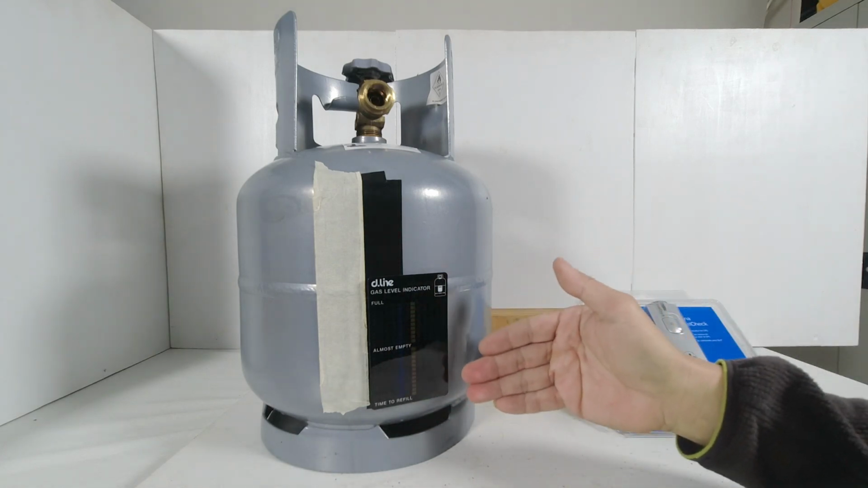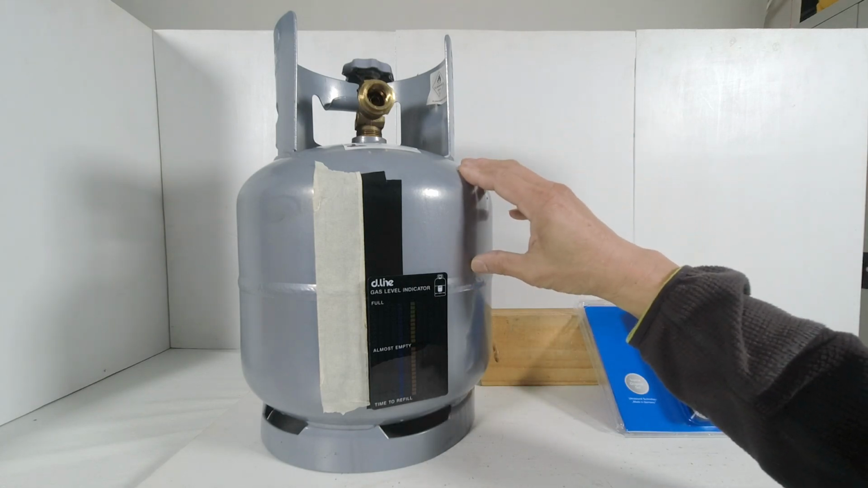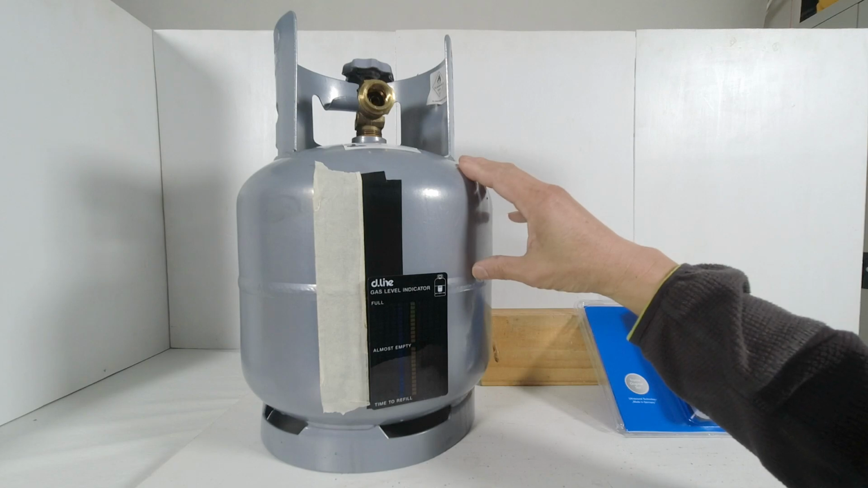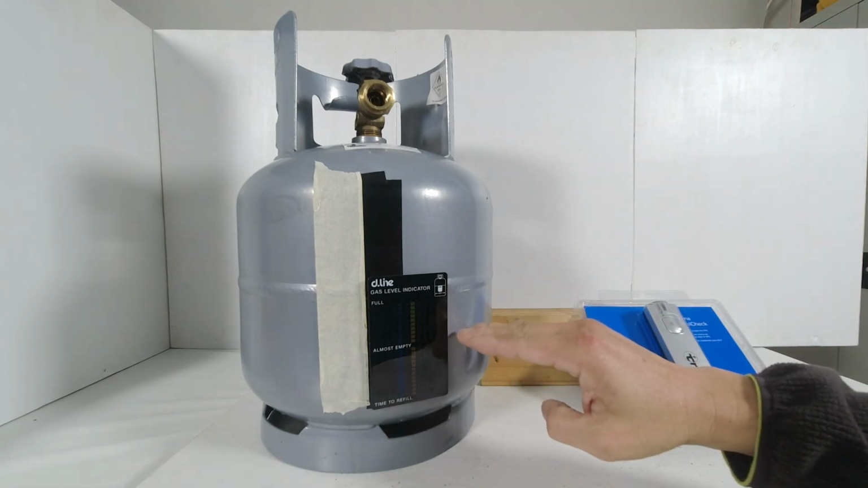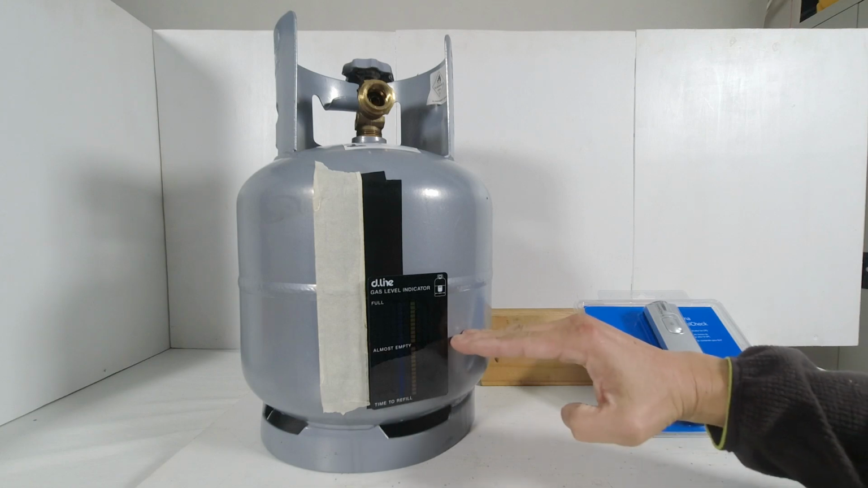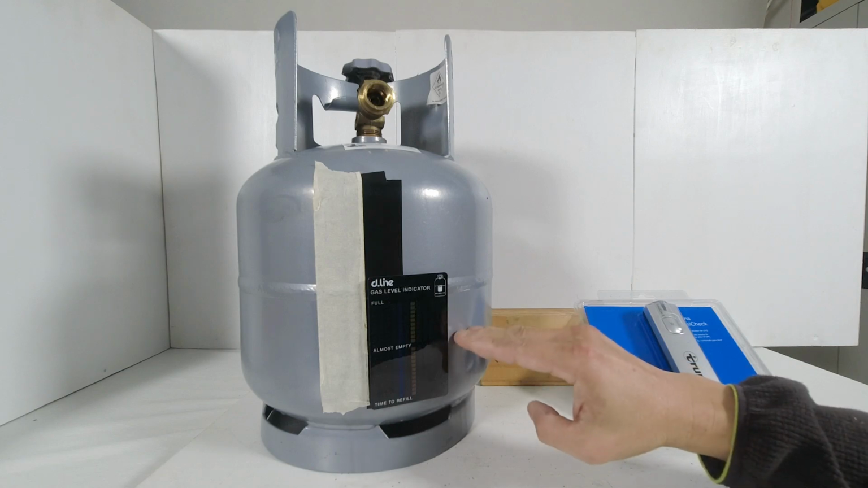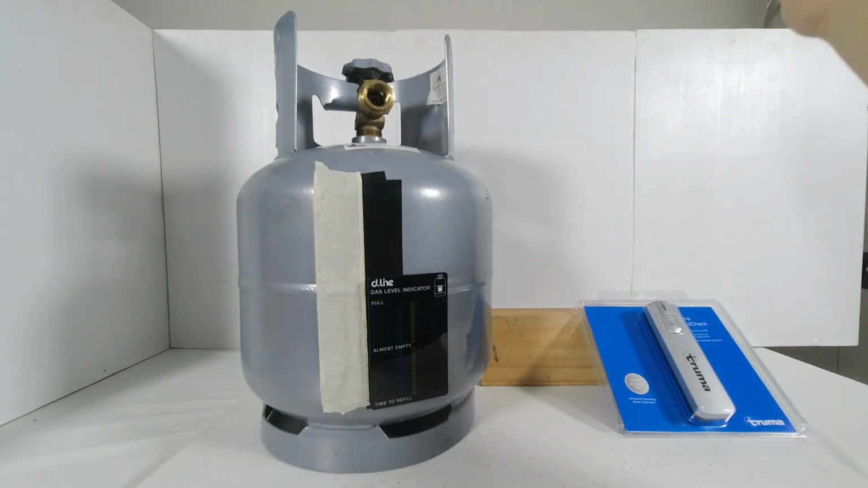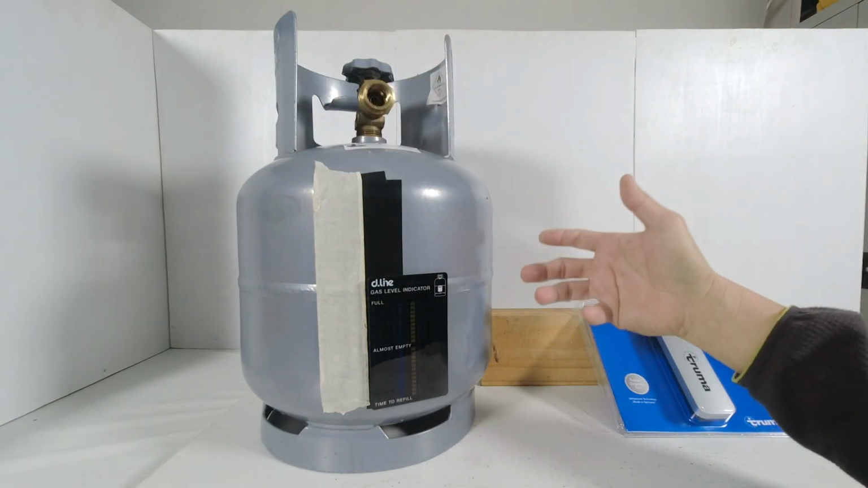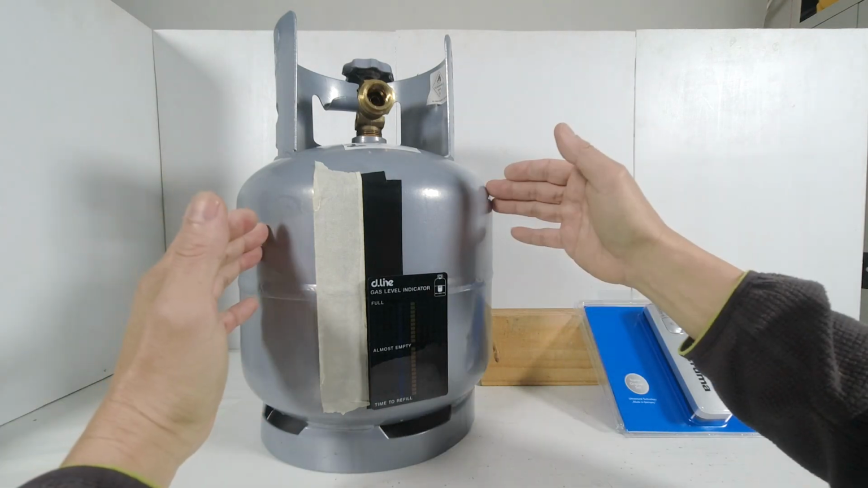This indicator only works if this gas cylinder is connected to equipment such as a barbecue or cooktop stove, and the stove is actually using the gas. Let's assume that the liquefied LPG is at this level. What will happen is that when the gas bottle is used, the surface layer of the liquefied portion of the LPG will vaporize and escape out through the valve. To turn into vapor, it needs energy. So it would absorb energy through the steel cylinder walls.